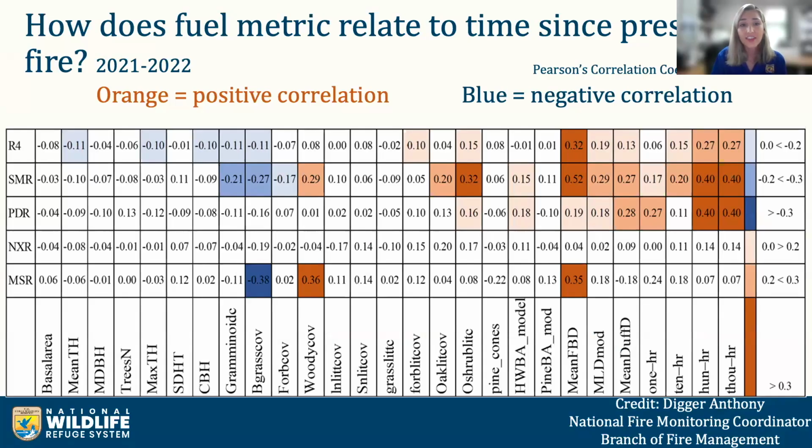And if the cell has color, there is significant correlation. The darker the color, the stronger the correlation. Orange is positive correlation, so that means the metric increases with the increase of time since burned. The blue is negative correlation, so as time since burned increases, that metric decreases. If that's still a little confusing, a great example is shrubs and grasses. The longer an area goes without fire, the more shrubs have an opportunity to grow and there's less grass. So that would be your positive correlation and your negative. The grass is your negative, shrub is your positive.